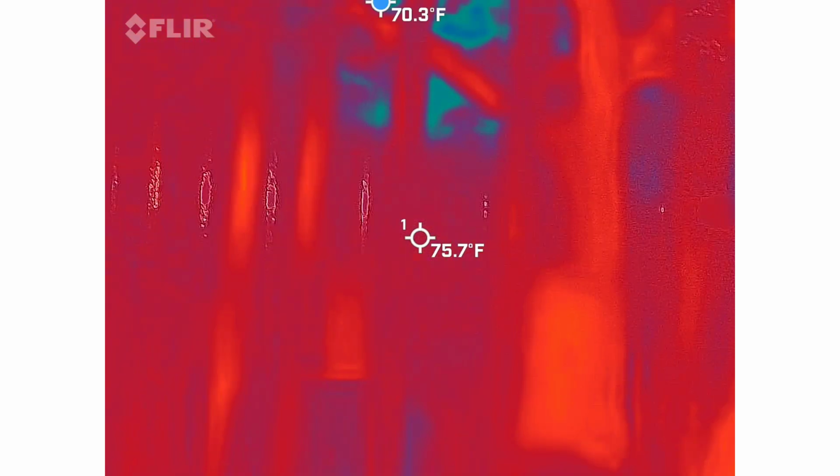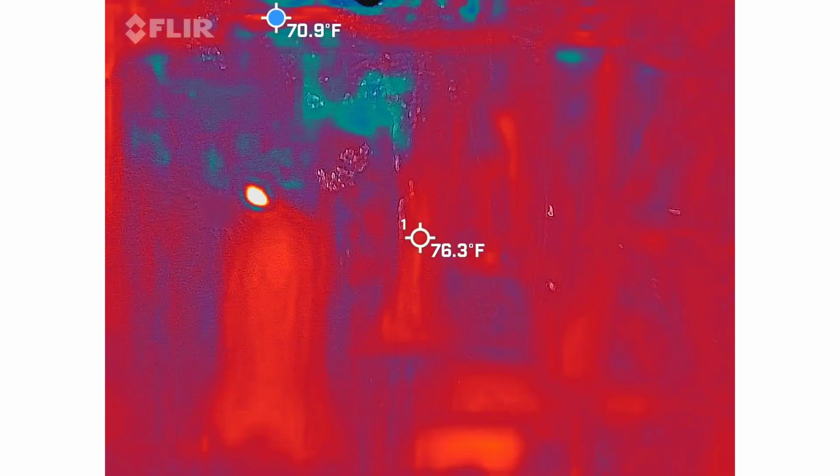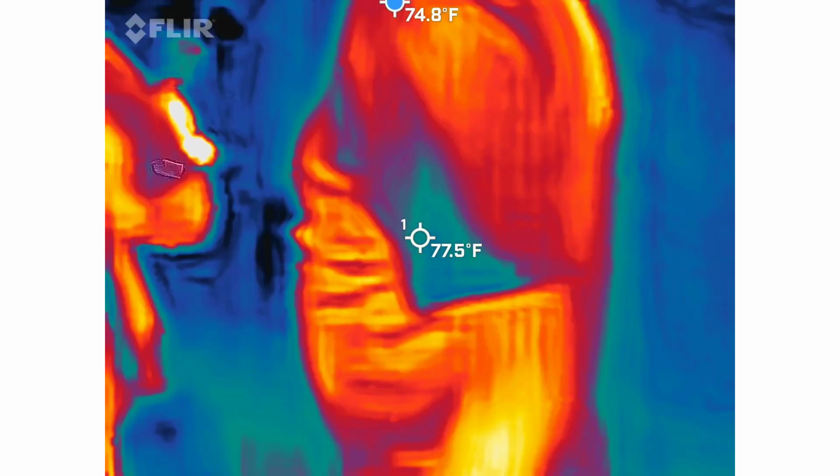I want you to zoom in on this sign right here so everybody sees that. That's kind of a weird thing around Charleston, so everybody gets a little shot of this sign.